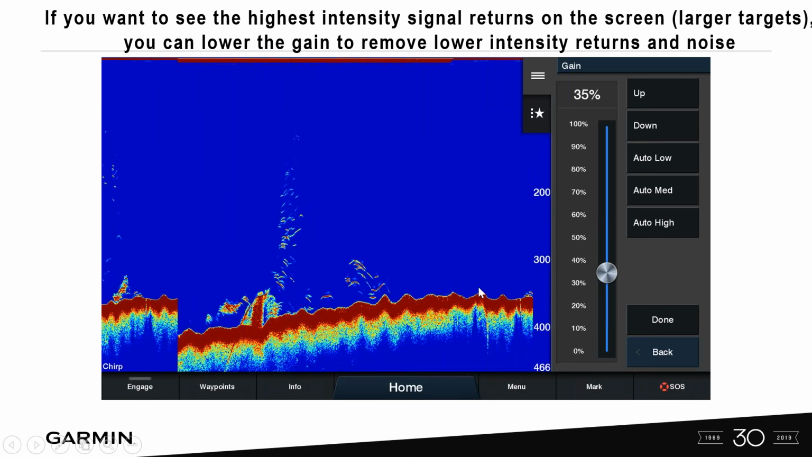So I come in here, and now I've turned my gain down a little bit, and I cleaned up that water column, but I'm missing some of the smaller fish. So if I was looking for bait fish and I did this, I might be missing some of that information. And that's where you have the auto setting where you can go back into auto, low, medium, or high and quickly get back out of your customized settings.